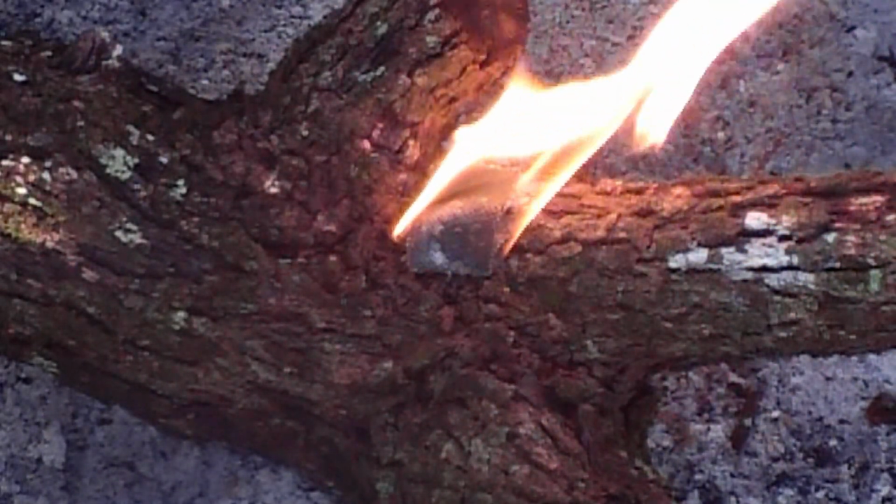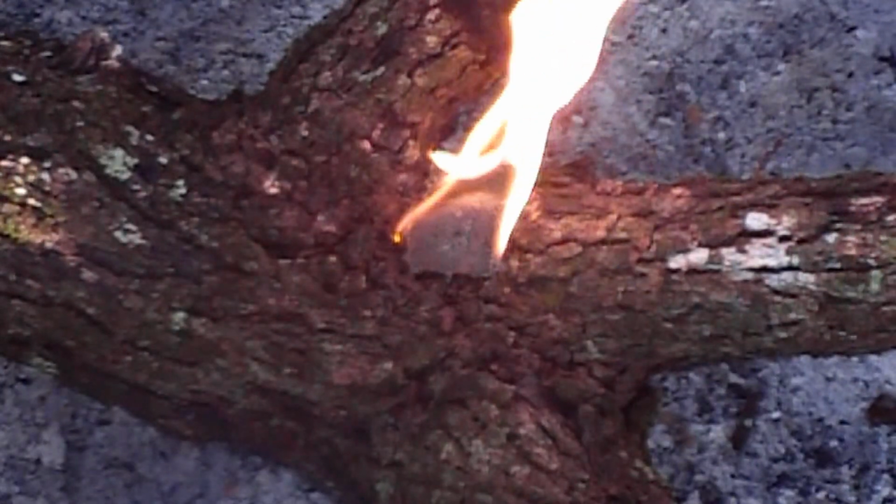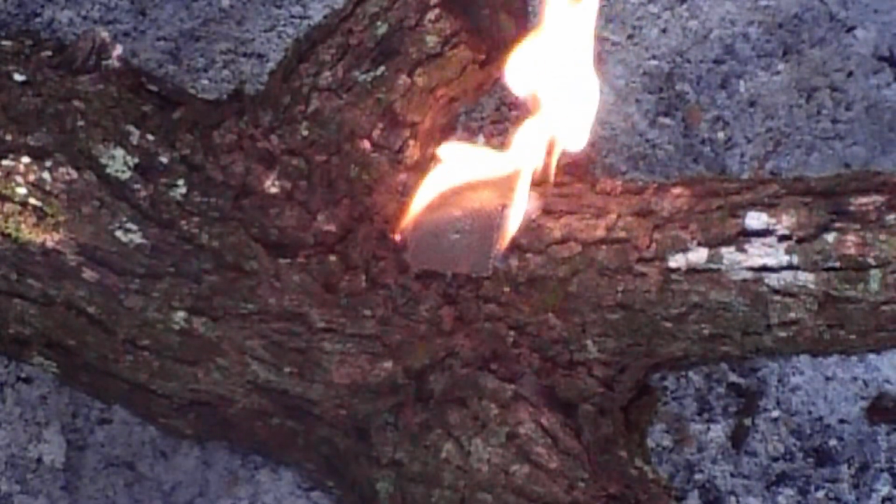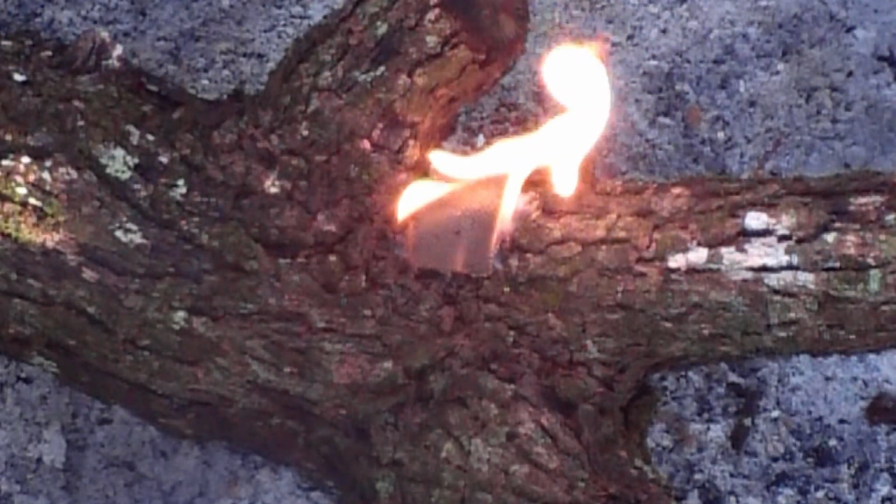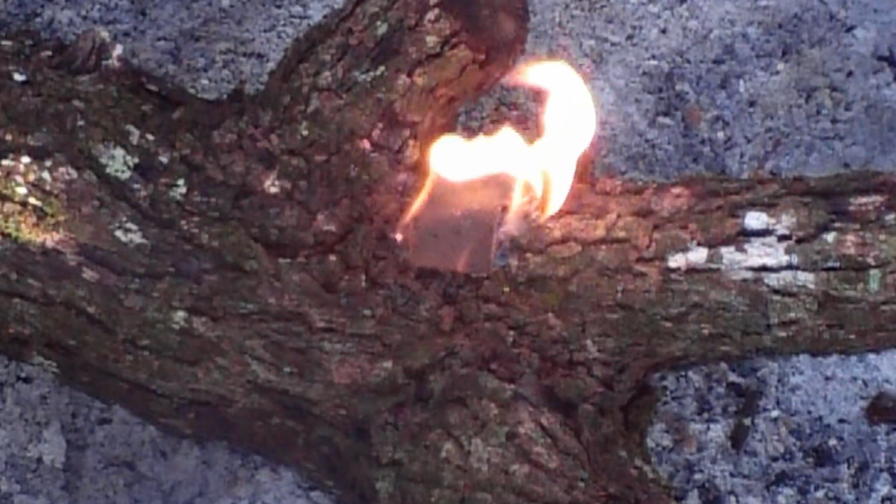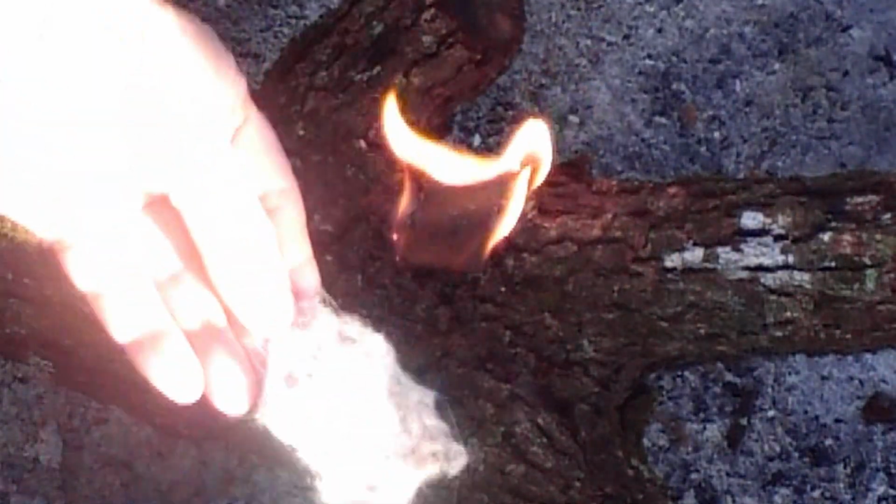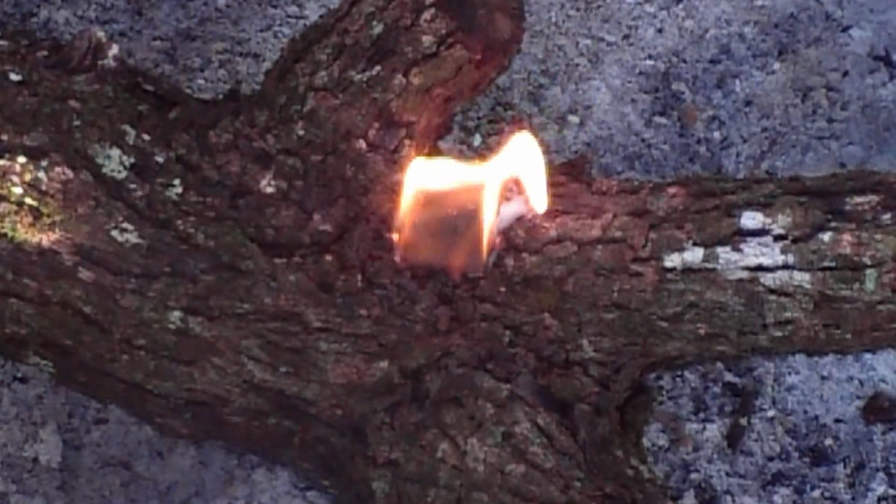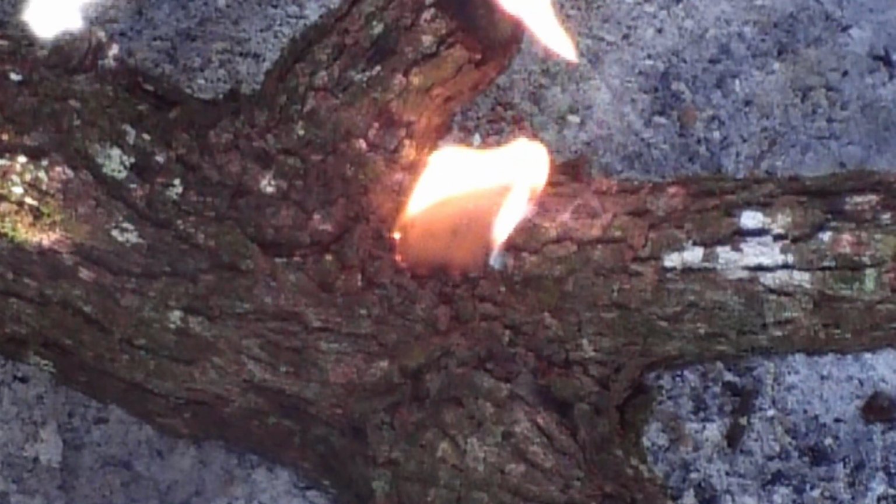But where I always like to carry the lint with me, I like to use that to get the fire going even a little bit faster. It's real helpful. I don't know why lint burns so well, but here it is right here. That's just lint from a clothes dryer. Kind of open that up, lay that up.